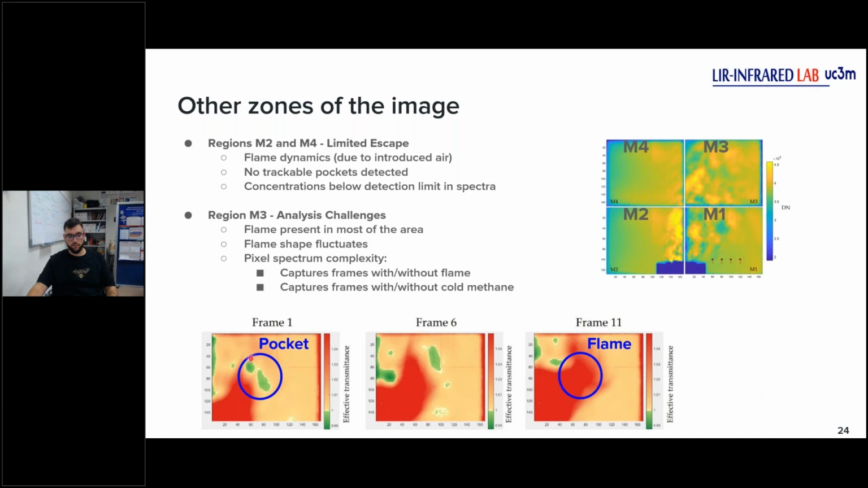Maybe all of these pockets are born in the combustion zone, but we can talk about that, because we need a blackbody with a larger area, or to extend the measurements to more regions of the flame.